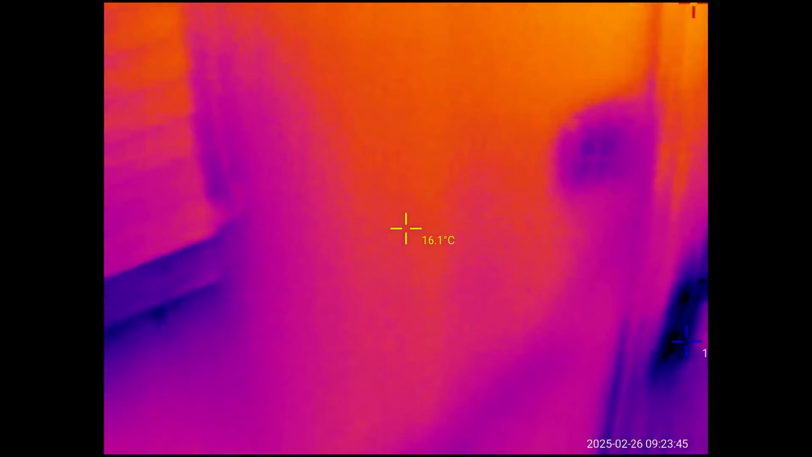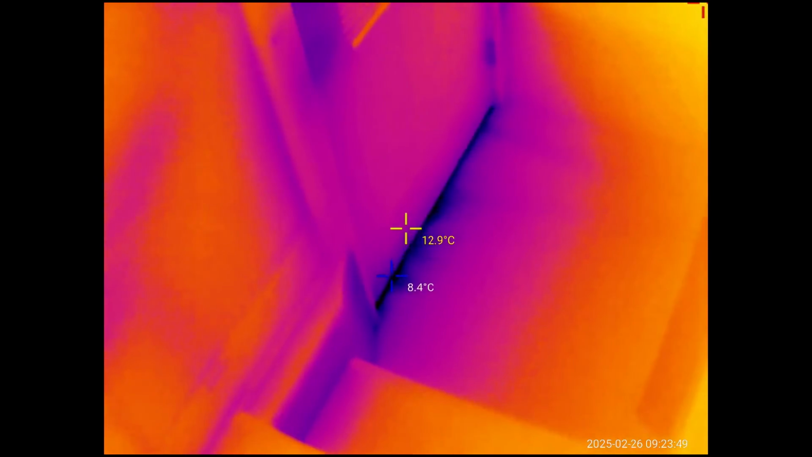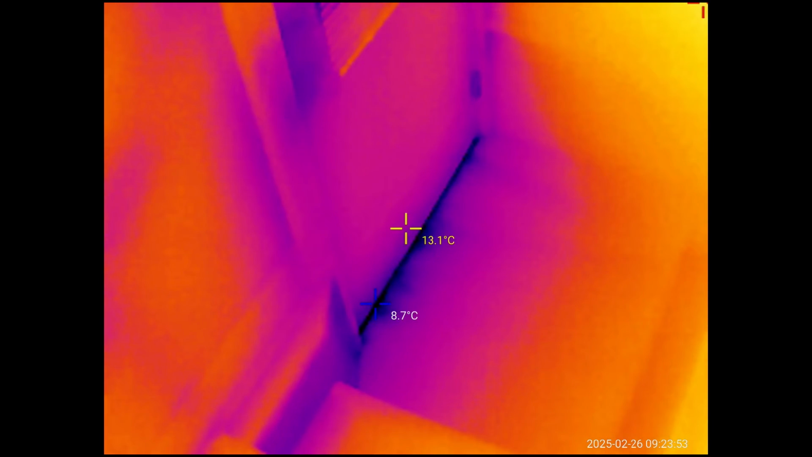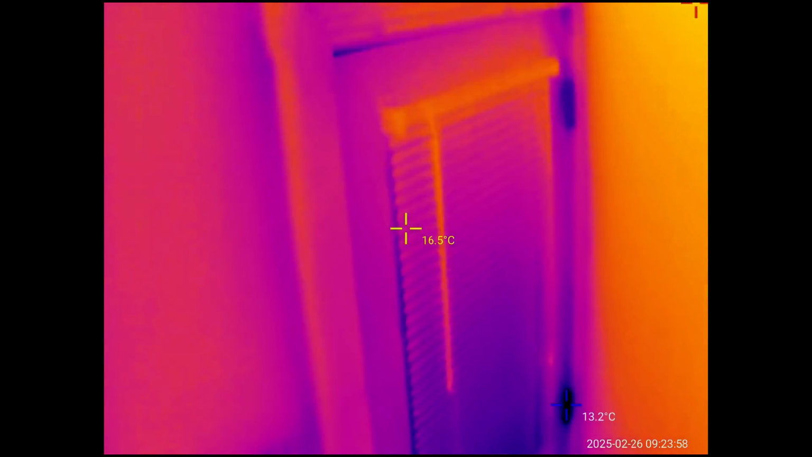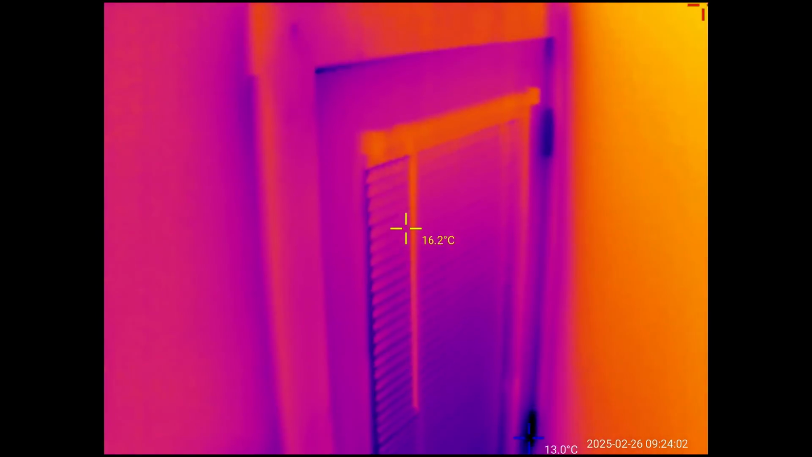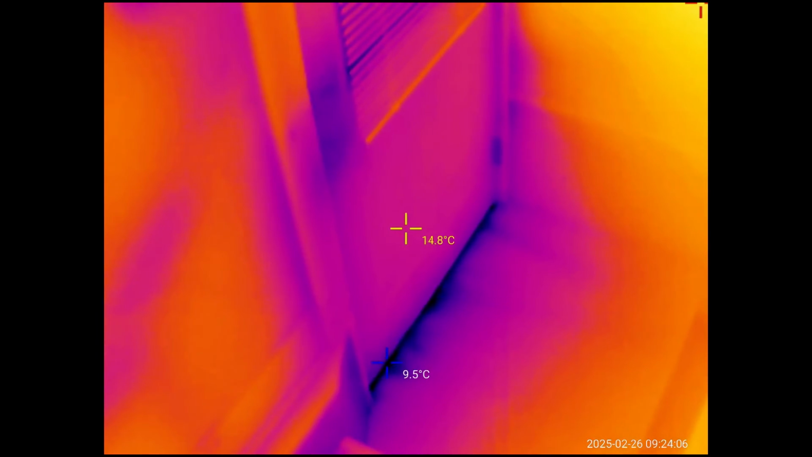But in this back corner, you'll see right at the edge of the door, all that cold air that's seeping in at the bottom. It looks like it's doing a pretty good job. It's not seeping in too far, I don't think. But overall, it's doing a really good job on this back door that's old. So it must still be well insulated. So I just wanted to show you guys all of the different capabilities of this thing.